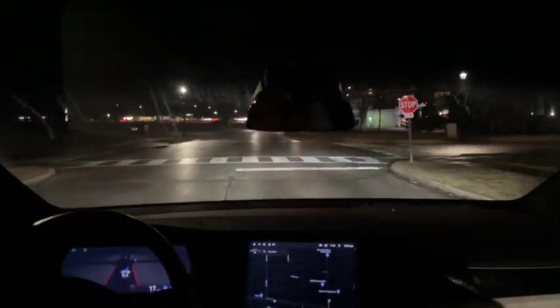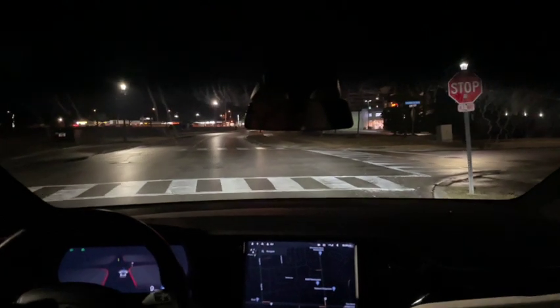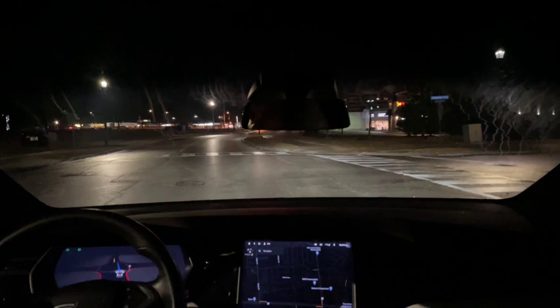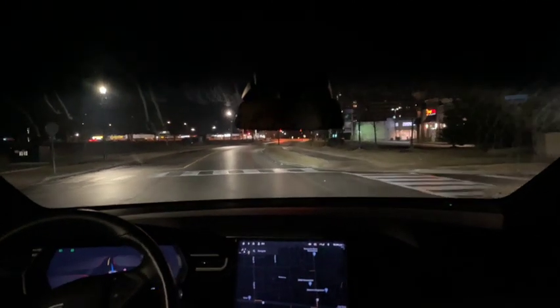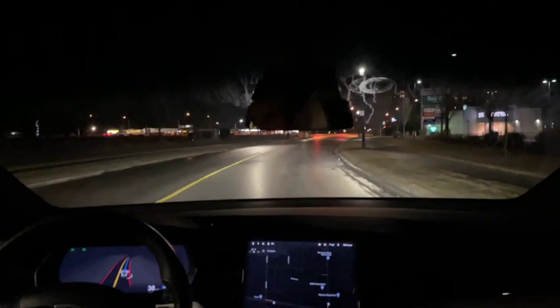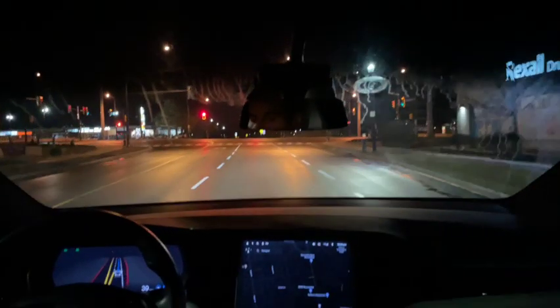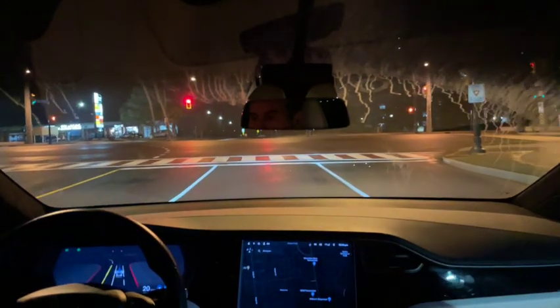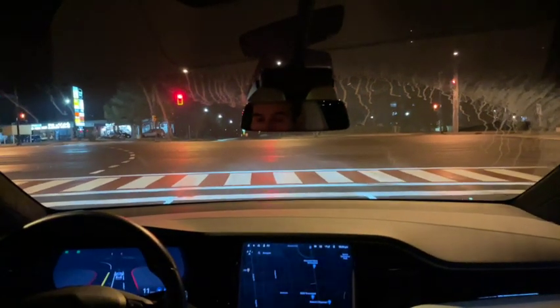It tends to handle the cars parked on the side of the road really well. And it's comforting to be able to see it in the visualization and to see the route. You can see the route that the car is planning to take. Often, you know, threading the needle between cars that are parked on the side of the road and cars that are coming at us.